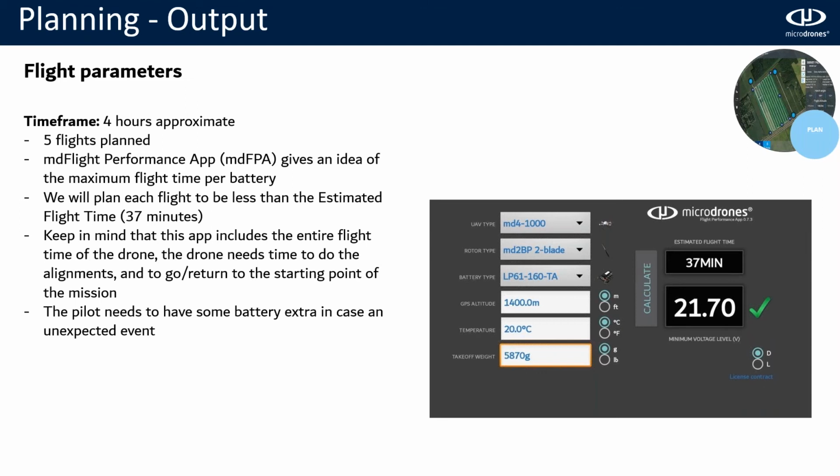As you can see in the screenshot, you put your payload, the altitude above sea level you are going to fly at, the temperature, and the weight of your solution, and it will estimate how long it can fly. In this case, it estimates that the battery will work around 37 minutes. This means that all the flights that we plan need to be below 37 minutes.